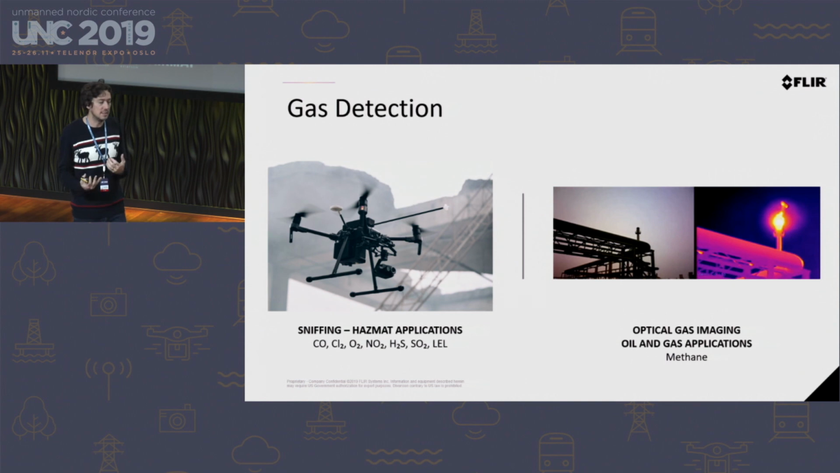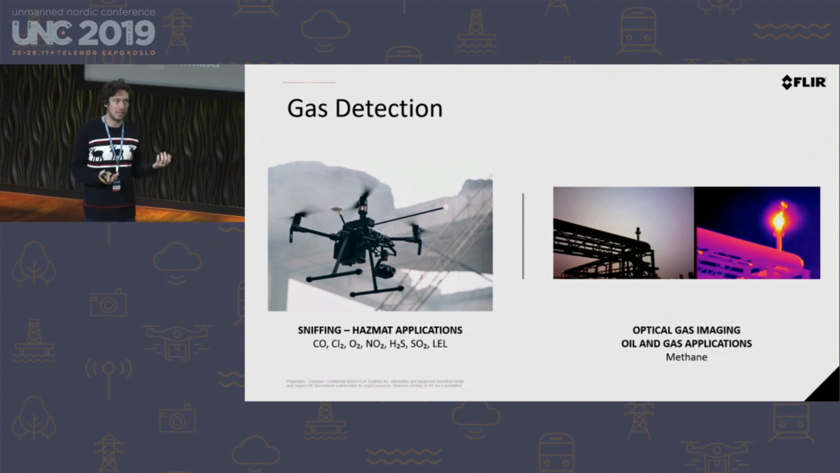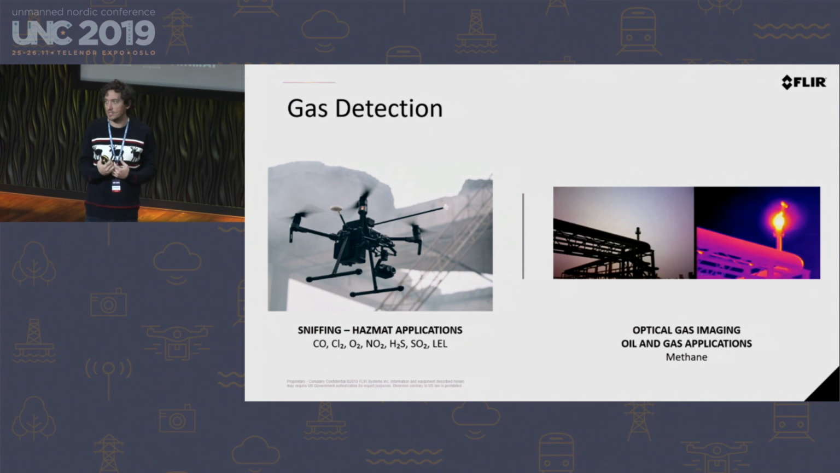Another core competency that Flir has is optical gas imaging, which is the situation on the right, where you're able to see methane and other gases that are being released largely from the oil and gas industries. That is something that we will be miniaturizing and optimizing for unmanned use. It is something that we've done for decades, and we understand it really well. But to be able to account for all of the atmospheric things and everything that's going on when flying this in the air rather than using a handheld type system from the ground, it takes a lot of time and tweaking to make sure that it's correct. But these are the future things that you could expect from Flir.